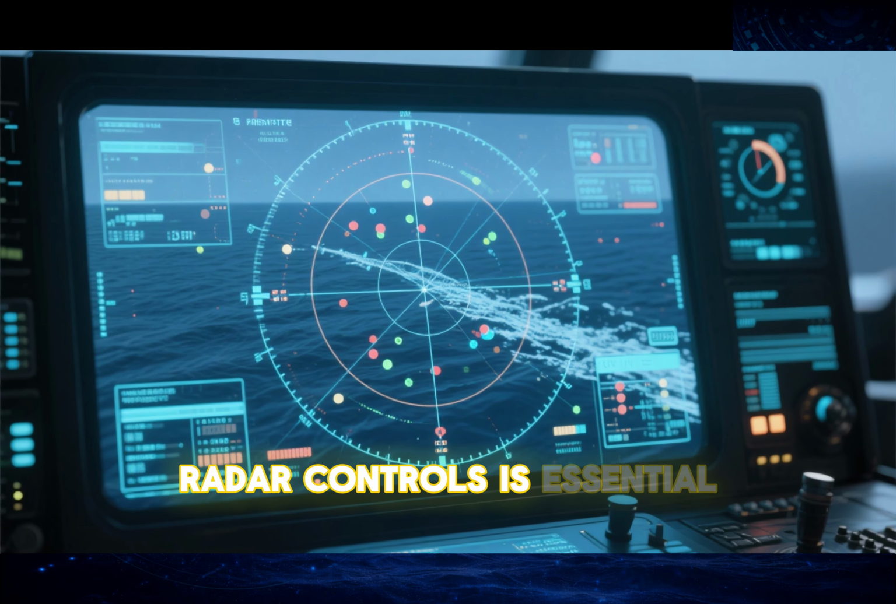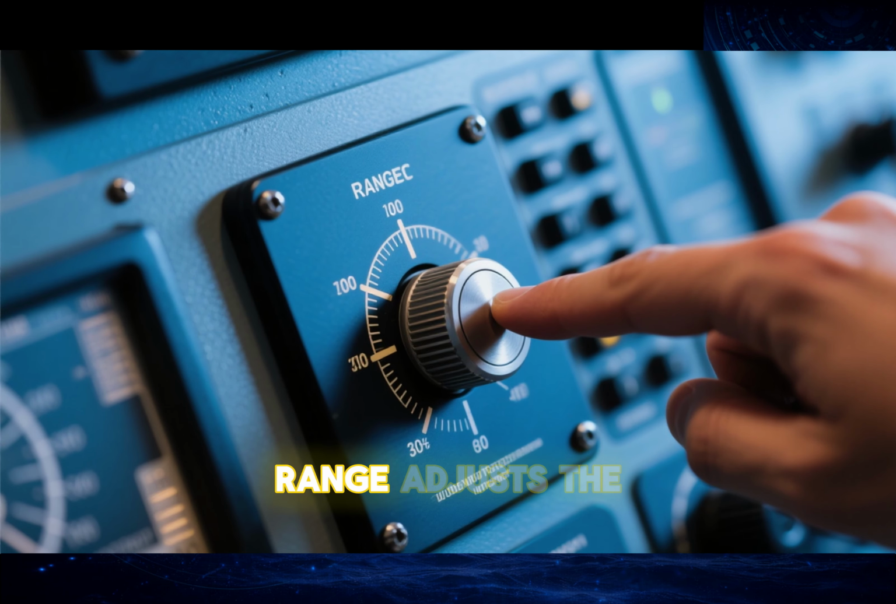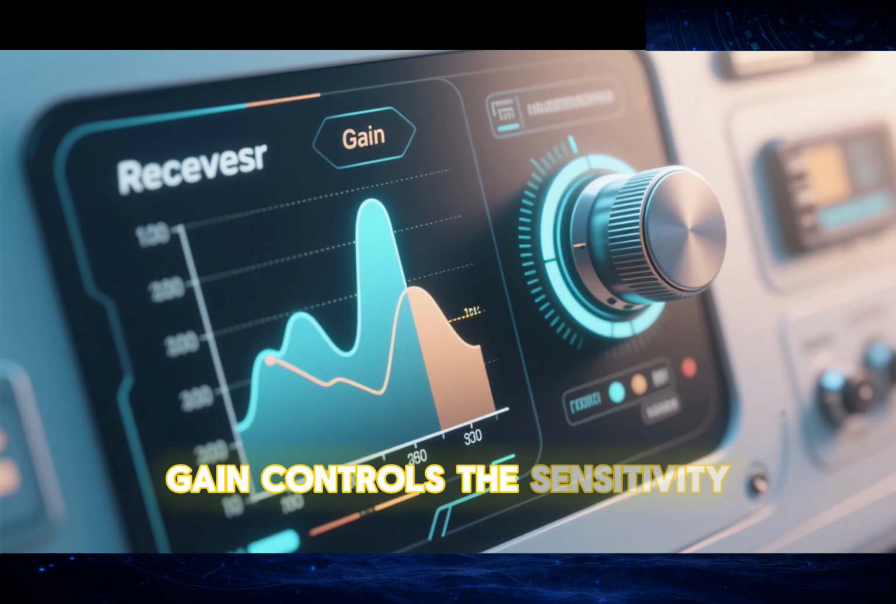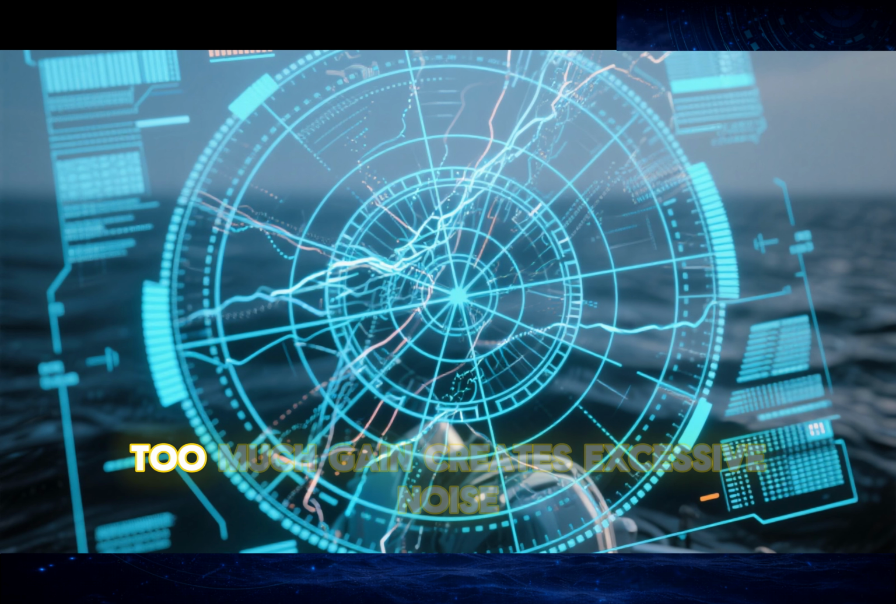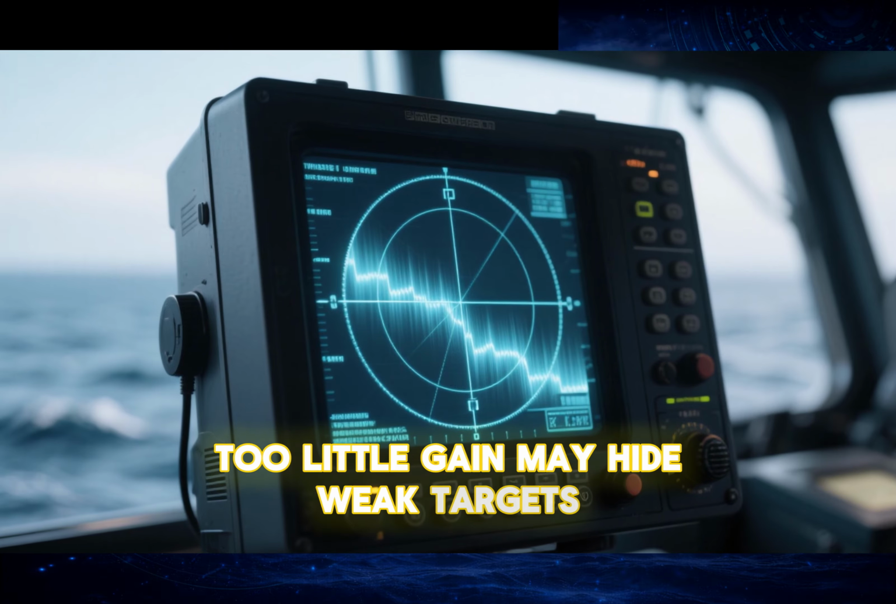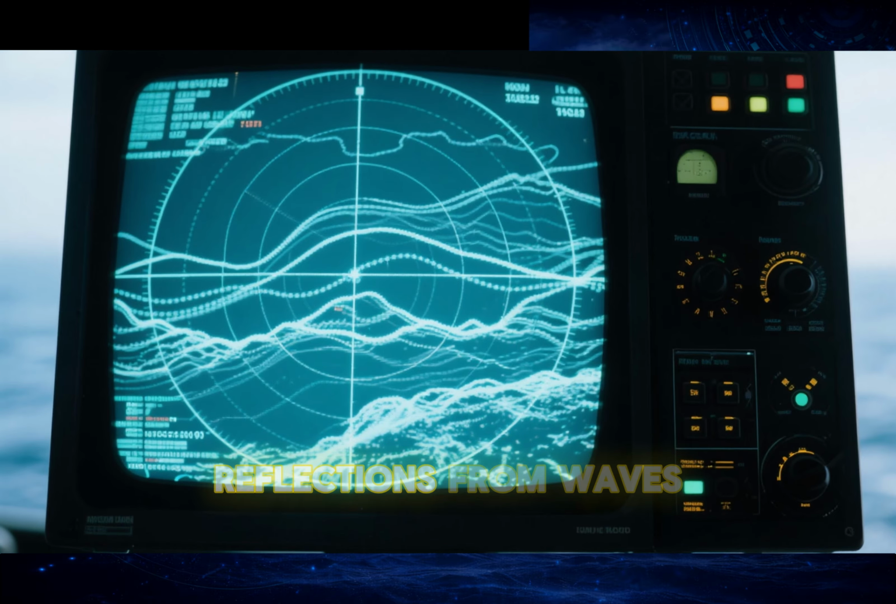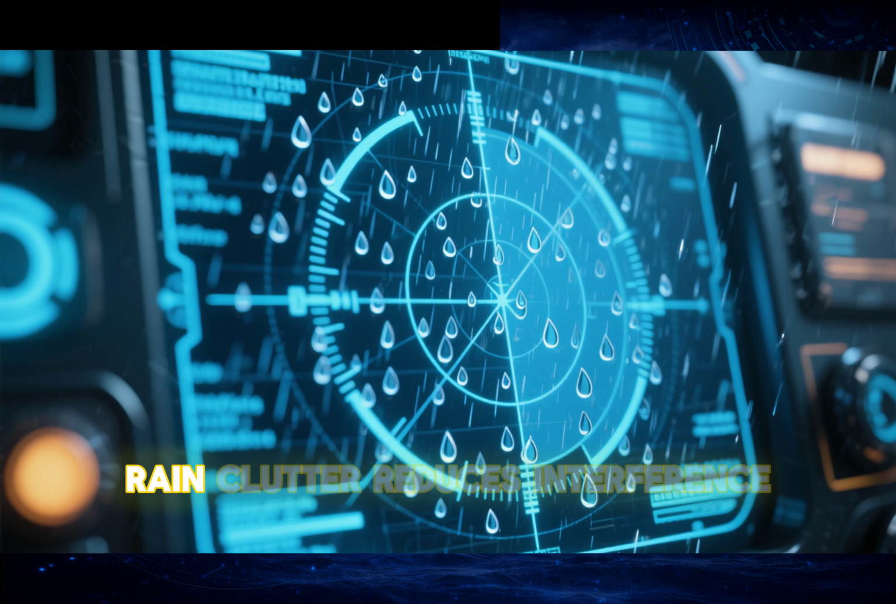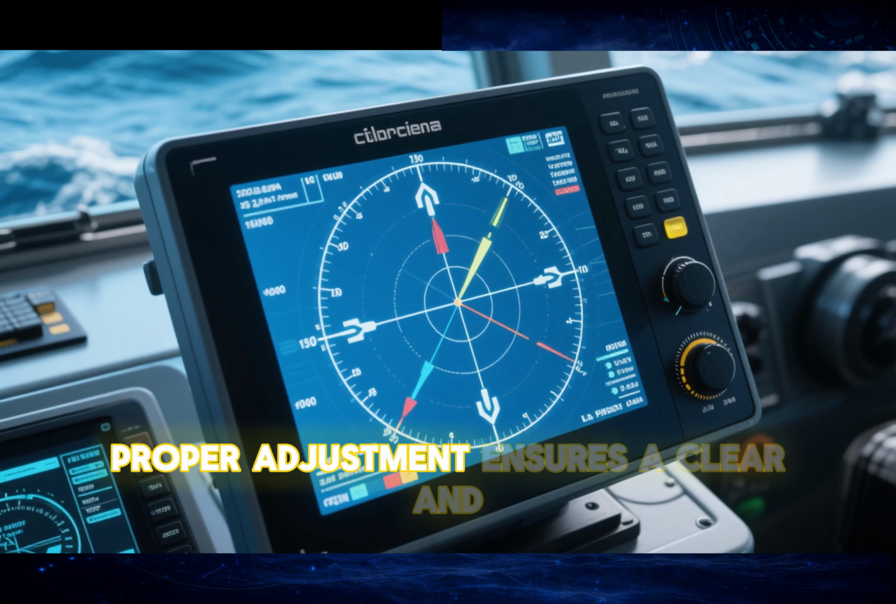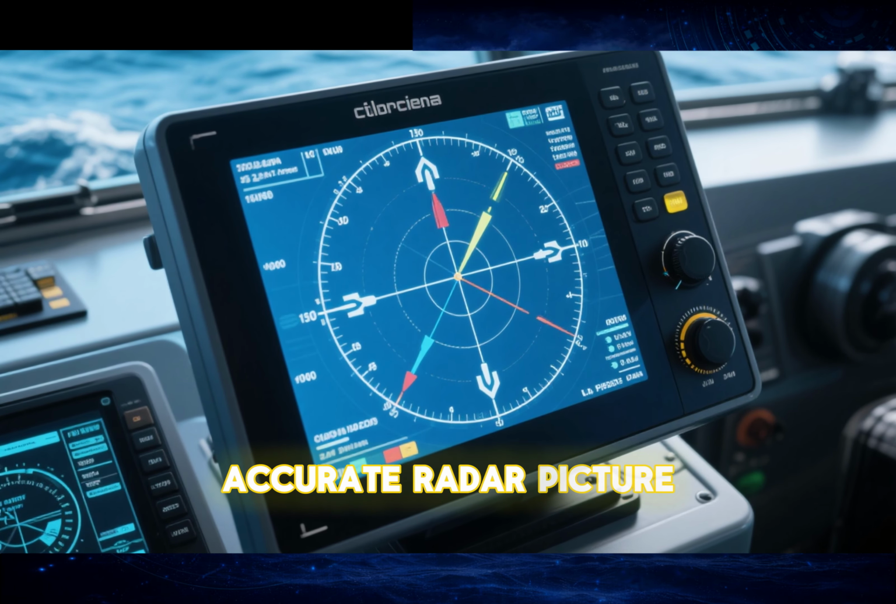Understanding radar controls is essential for proper use. Range adjusts the distance scale displayed on the screen. Gain controls the sensitivity of the receiver. Too much gain creates excessive noise. Too little gain may hide weak targets. Clutter reduces reflections from waves. Clutter also reduces interference caused by precipitation. Proper adjustment ensures a clear and accurate radar picture.